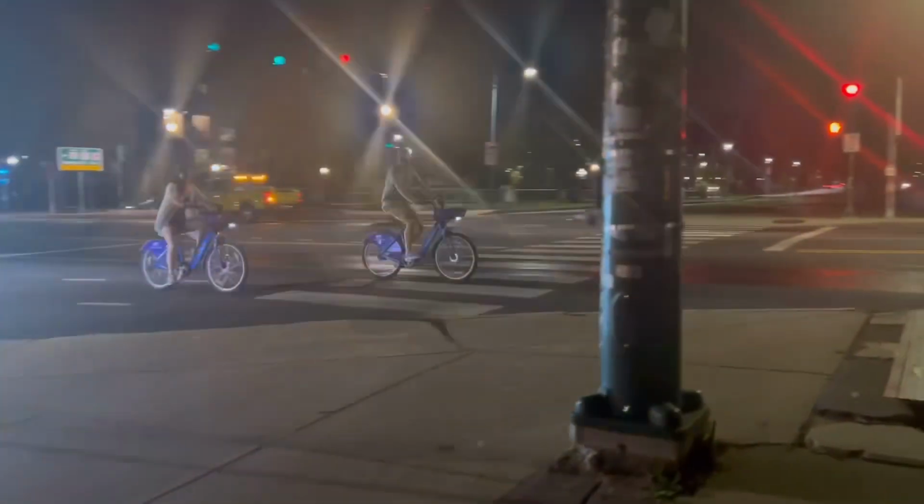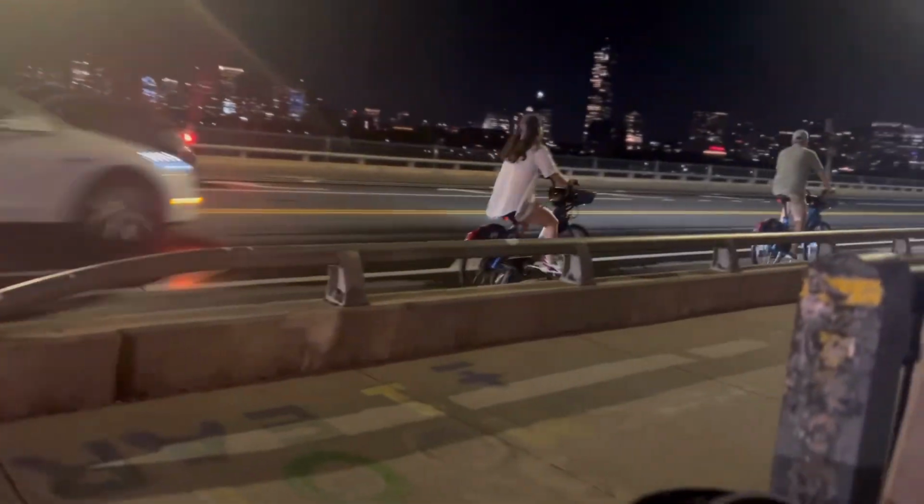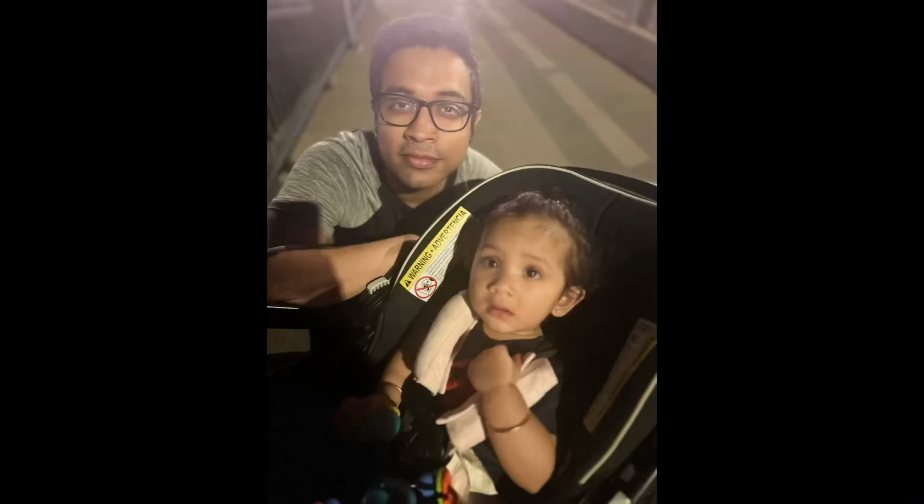The only people that I see here, I guess, are MIT students, or they can be travelers as well. It's almost about 11:30 and people are on their bikes, they're walking. So that's the plus for big cities. You get to see people on the road.